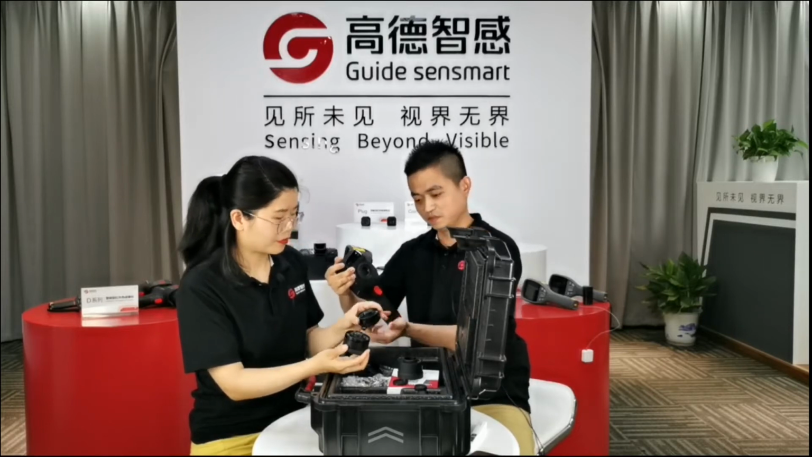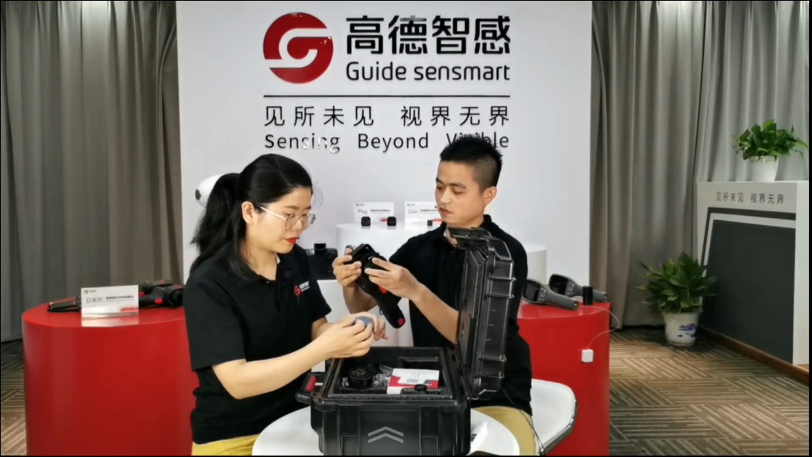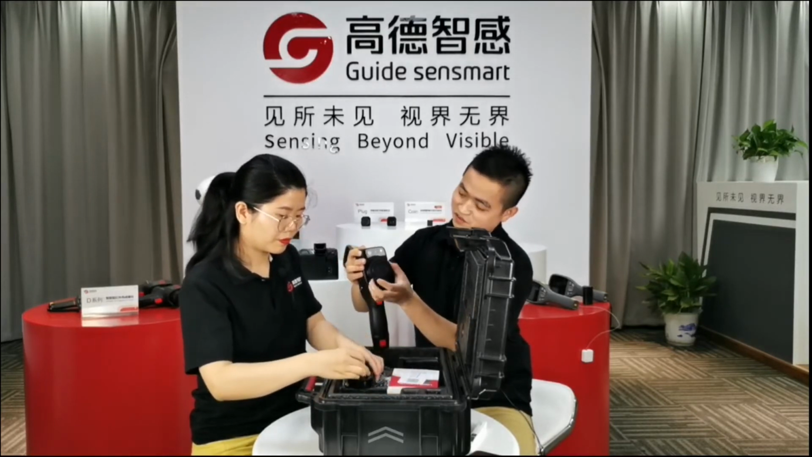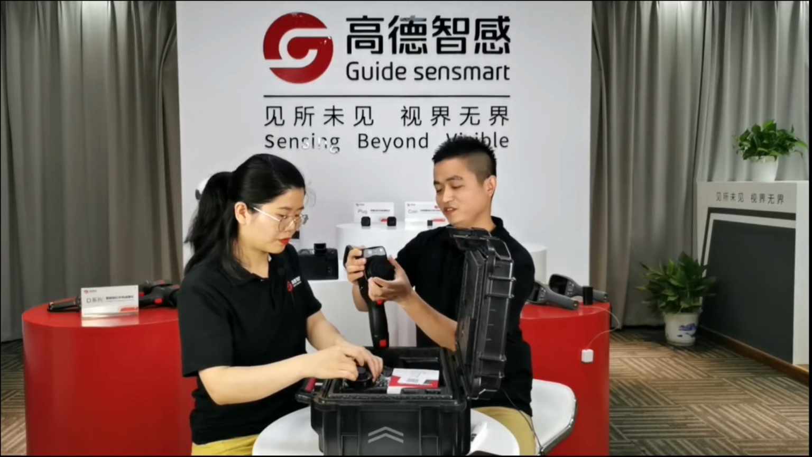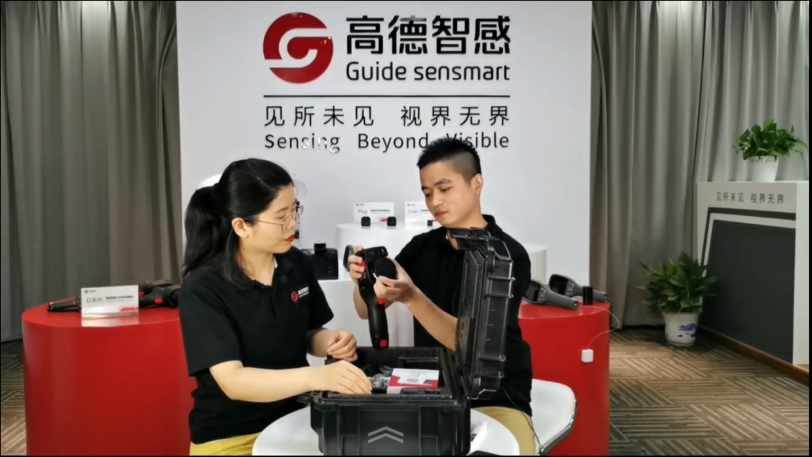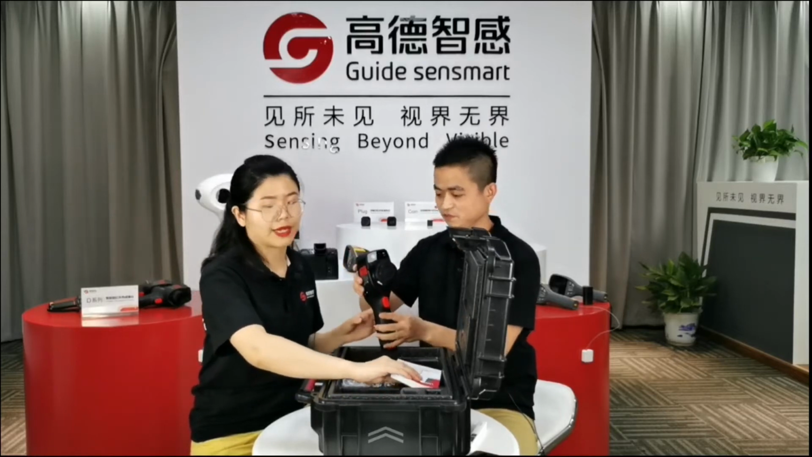It's very easy to change the lens. You can see now you have a camera with tele lens. In this design, you can save a lot because you don't need to buy the standard lens. Yes, okay. People will like this design.